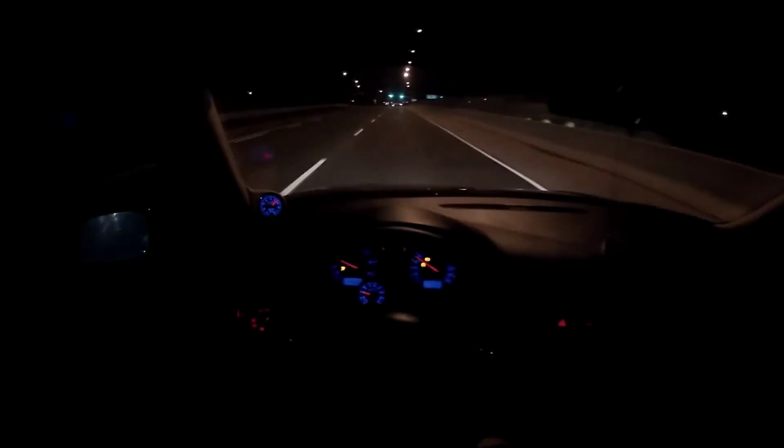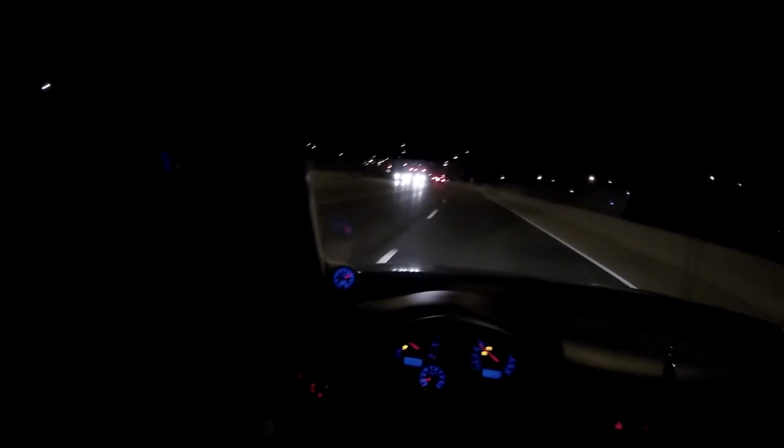It's so different driving this compared to the TDI. Clutch pedal's so light, even though this is a high performance clutch. It's an 18.5 pound flywheel or 19 pound flywheel. It's not too bad. Coming up to a set of lights here.